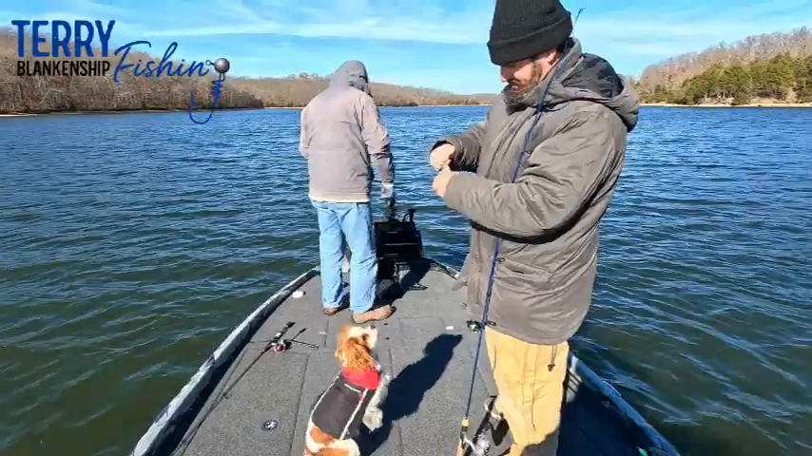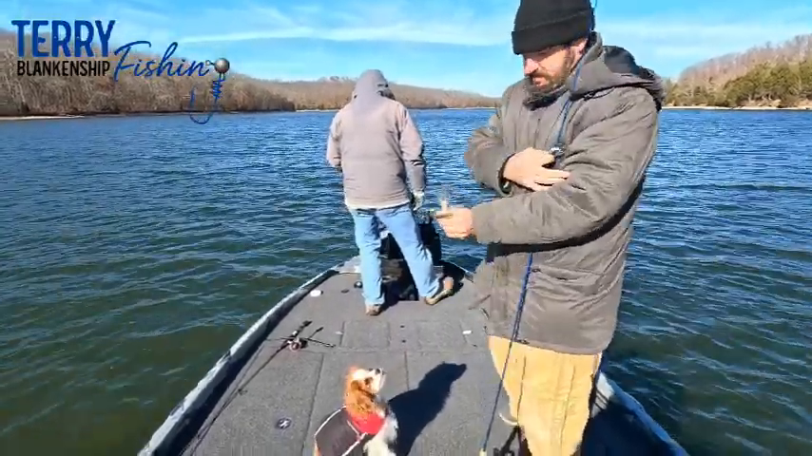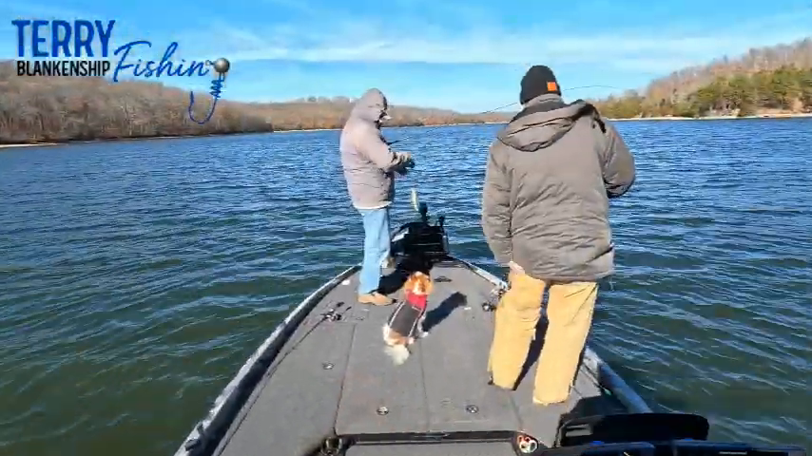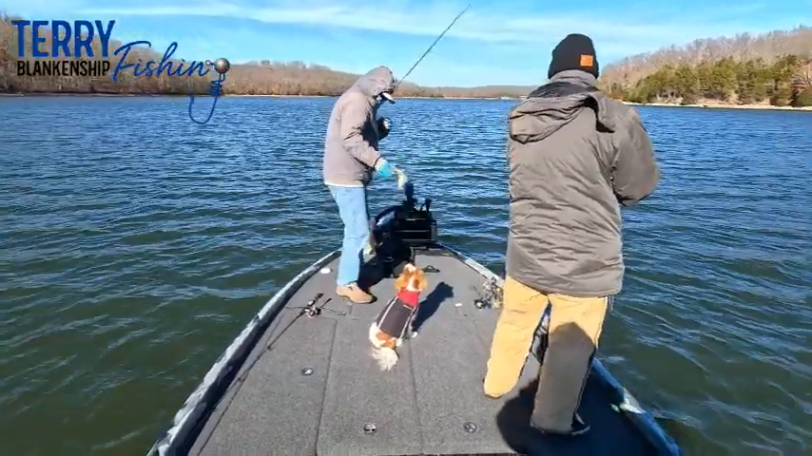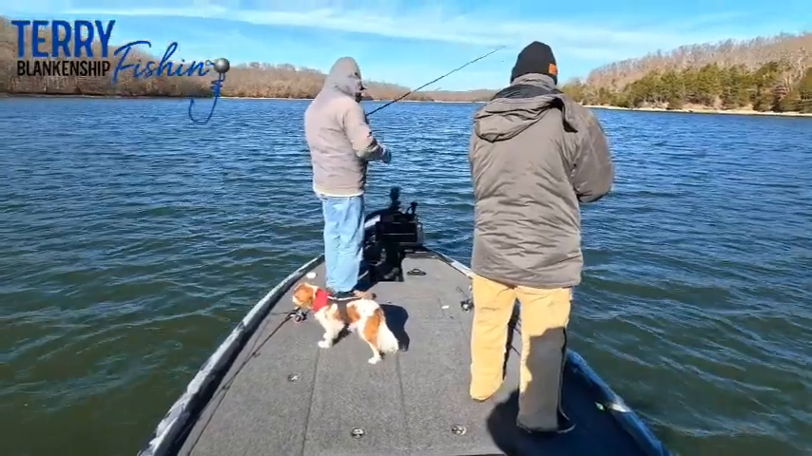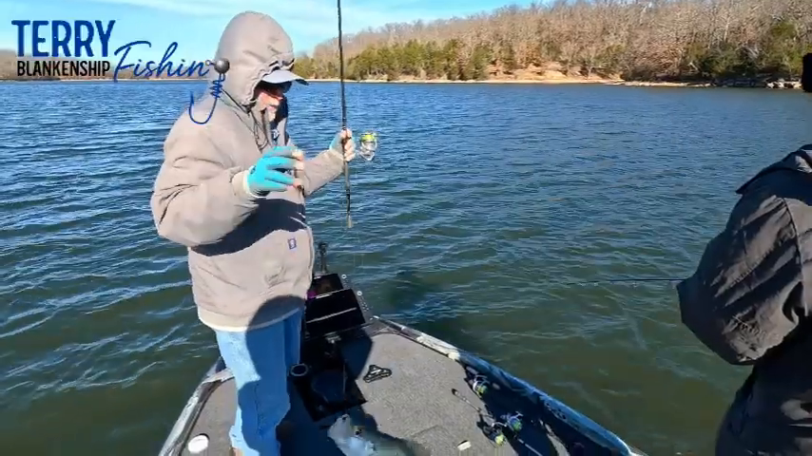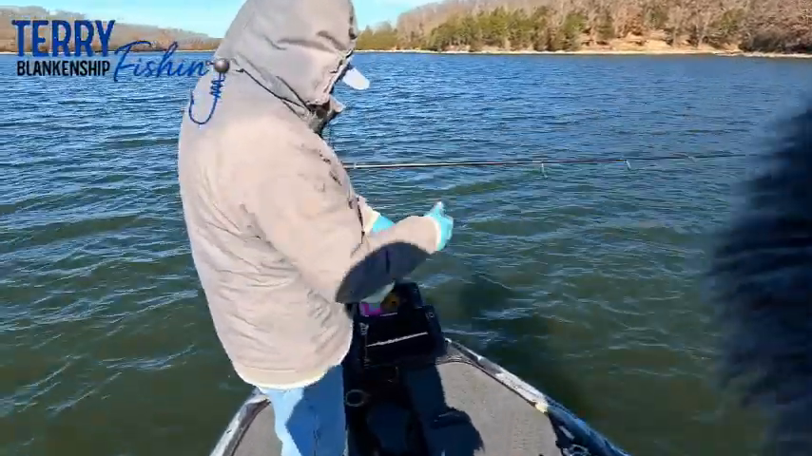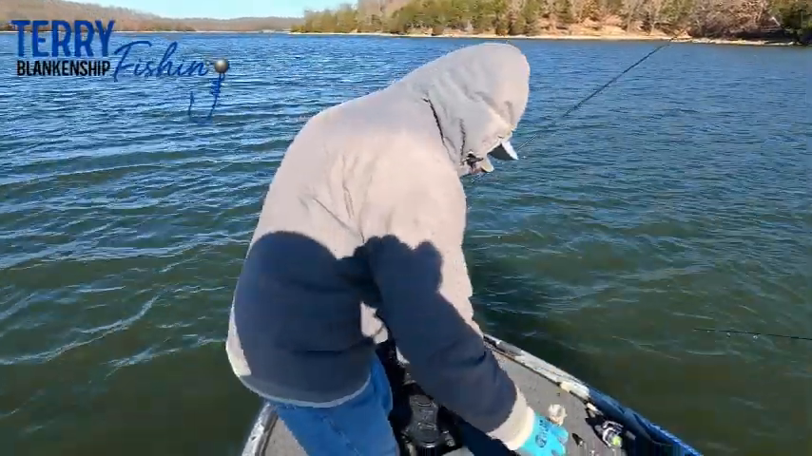This one's all yours, Casey. Oh. A little bit. Casey says I might as well give it a lick. There you go. Oh, there it is. Yeah, a little better. Had to get right down on the bottom there to catch it though. All it takes is just a little structure sometimes to hold them. Give it a kiss.